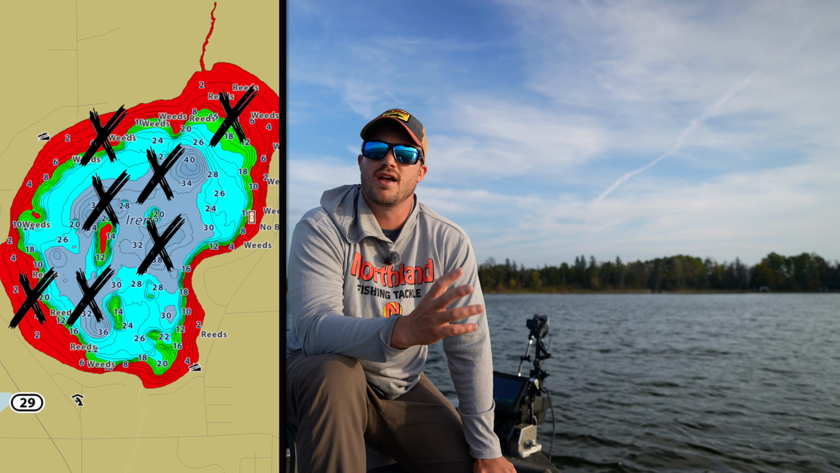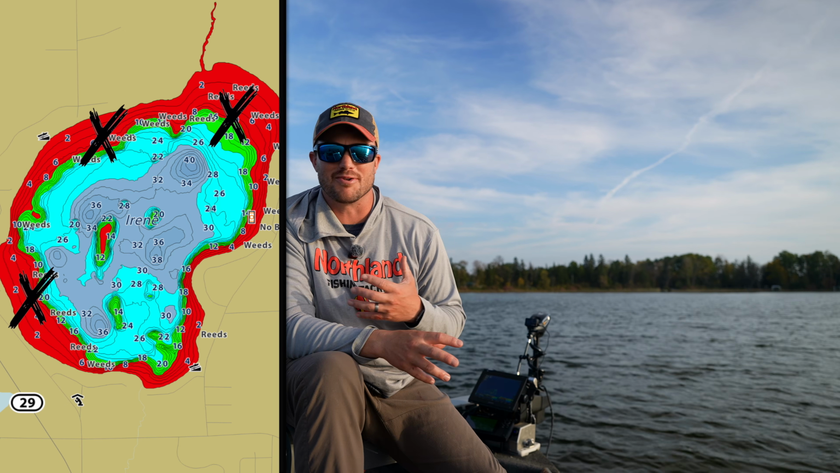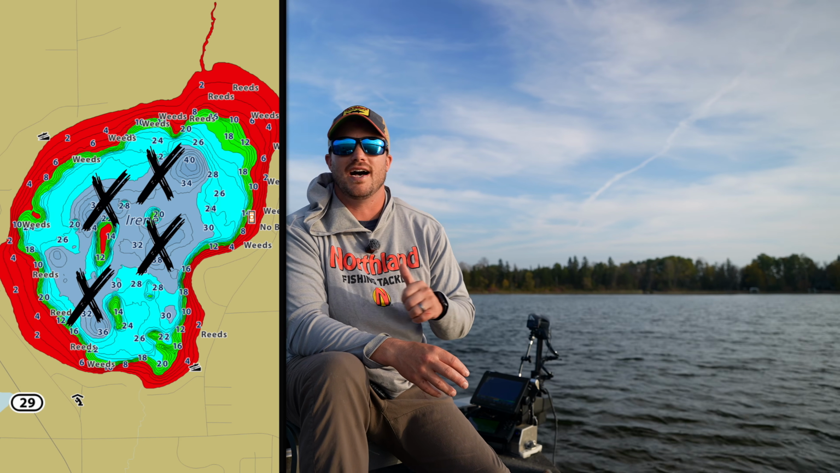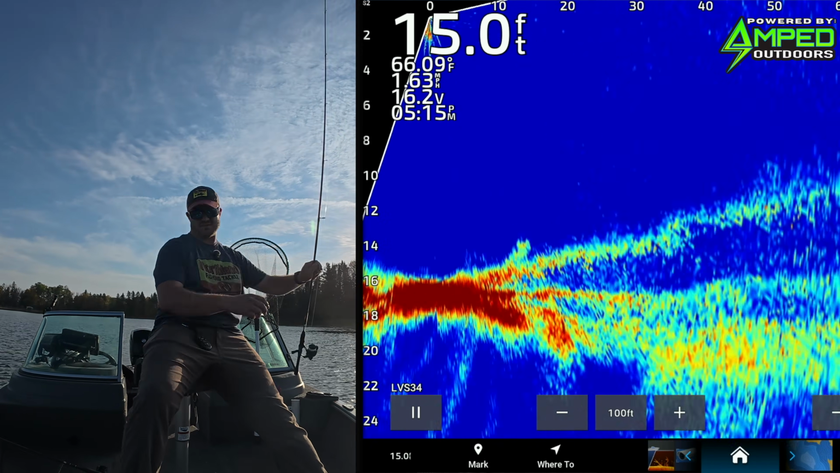So the earlier in the fall, I'm going to start with the weeds. For example, I did it backwards. I thought these fish were going to be in the basin today, and they were not. So I started looking at some of these basins, not there. I almost gave up on it, but then I went back to what I typically should have started with, and I started finding some of these shallow weed flats.